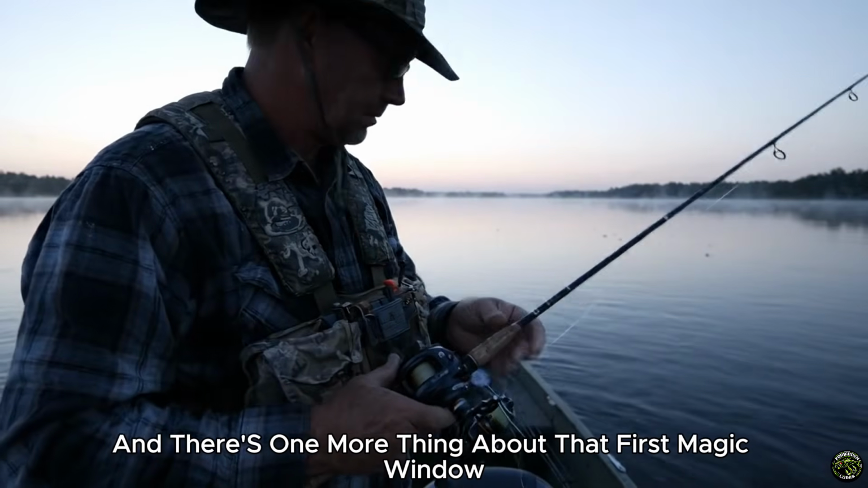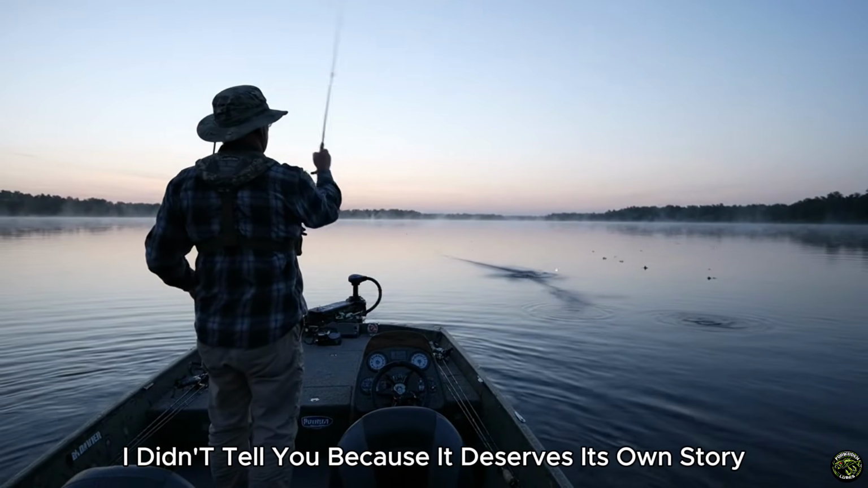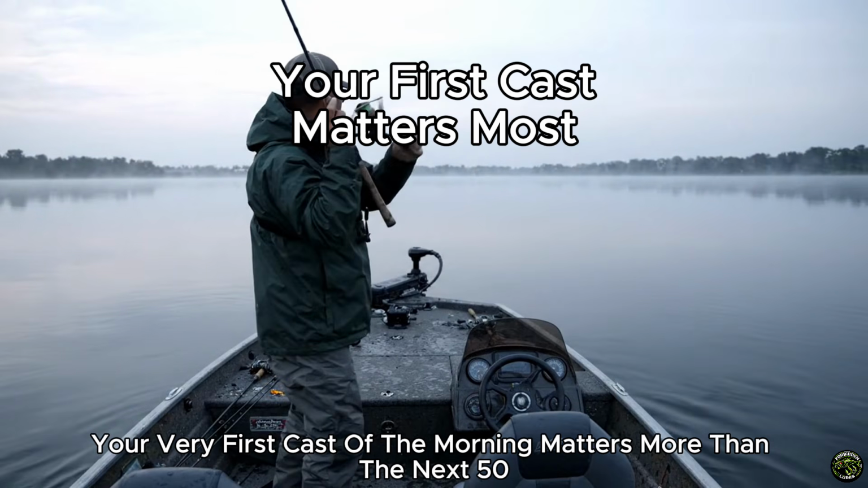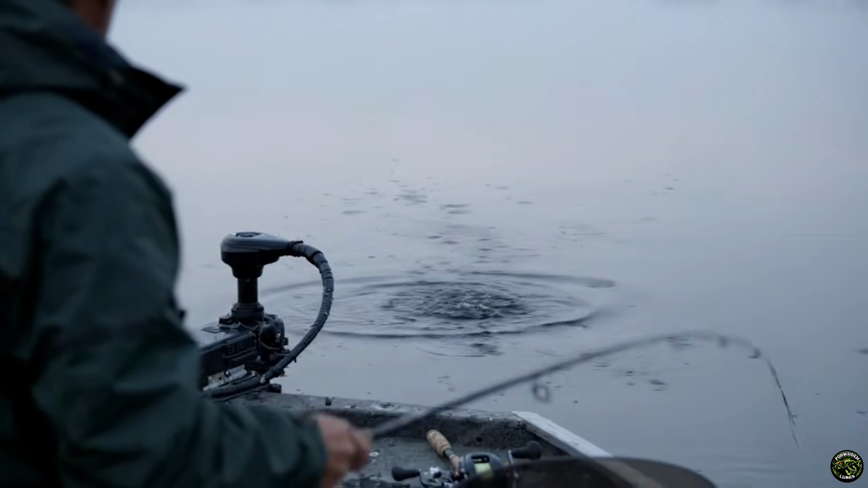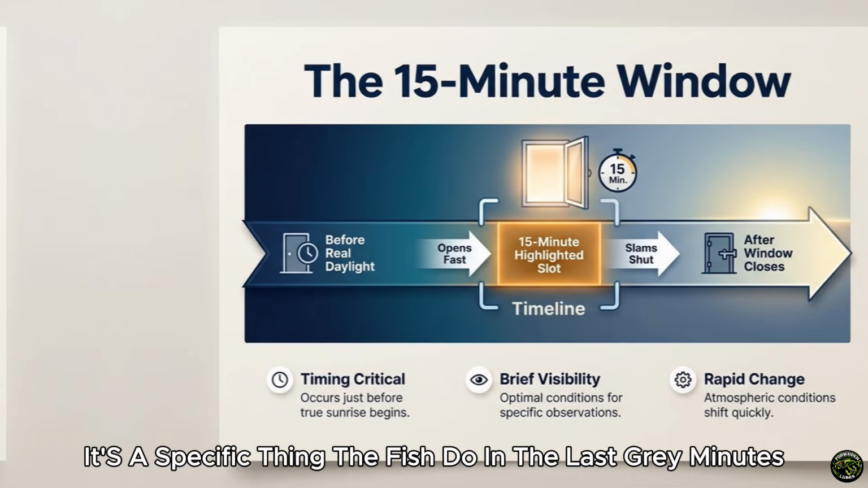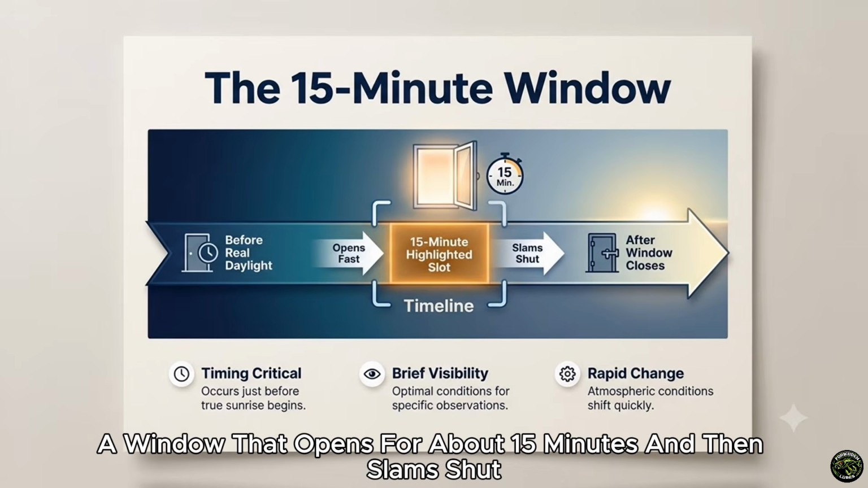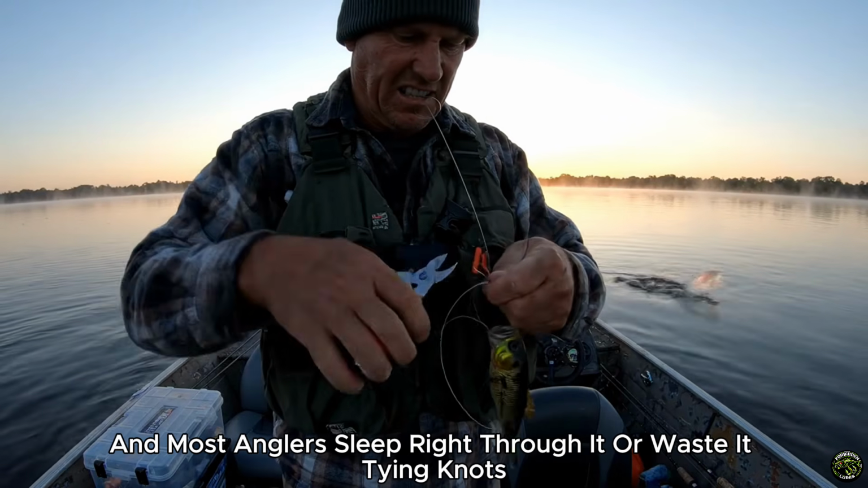And there's one more thing about that first magic window I didn't tell you, because it deserves its own story. There's a reason your very first cast of the morning matters more than the next 50, and it has nothing to do with confidence or fresh legs. It's a specific thing the fish do in the last gray minutes before real daylight, a window that opens for about 15 minutes and then slams shut, and most anglers sleep right through it or waste it tying knots.